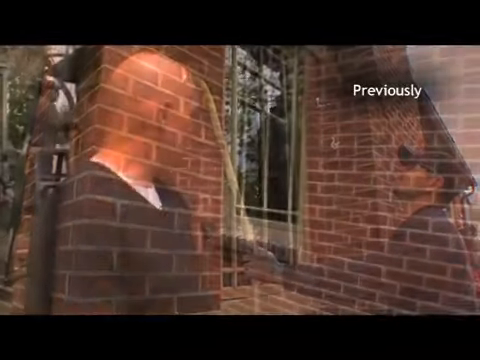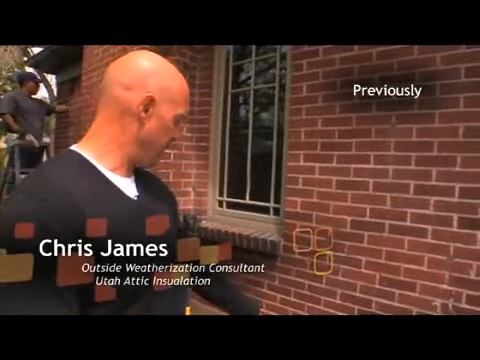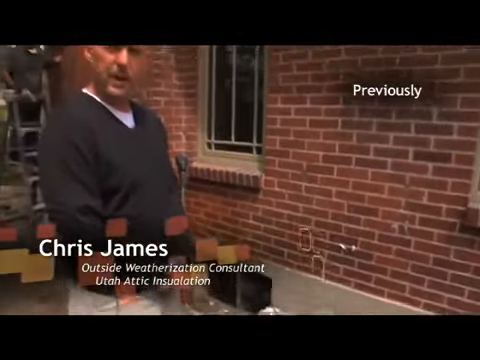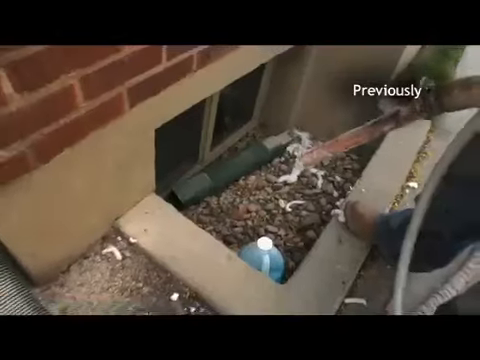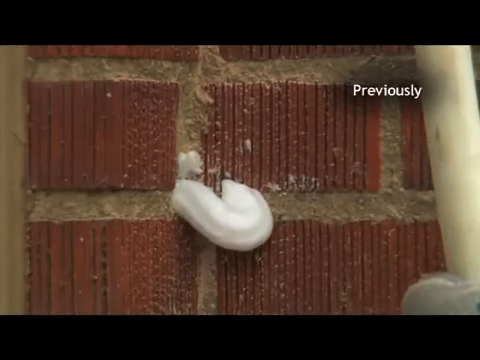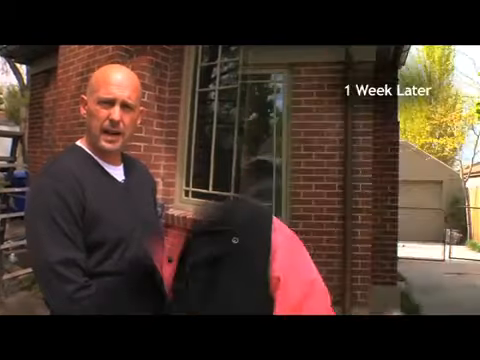Once they're done, they'll sweep the wall, and you can see that there's some mess on the ground, and generally they hit that with the hose and it'll just dissipate and wash away. So it is non-toxic, and like I said, it's about the same consistency as shaving cream. It'll set up in about 60 seconds, it'll firm up, and then it will totally cure in about 72 hours. What a difference a week makes.